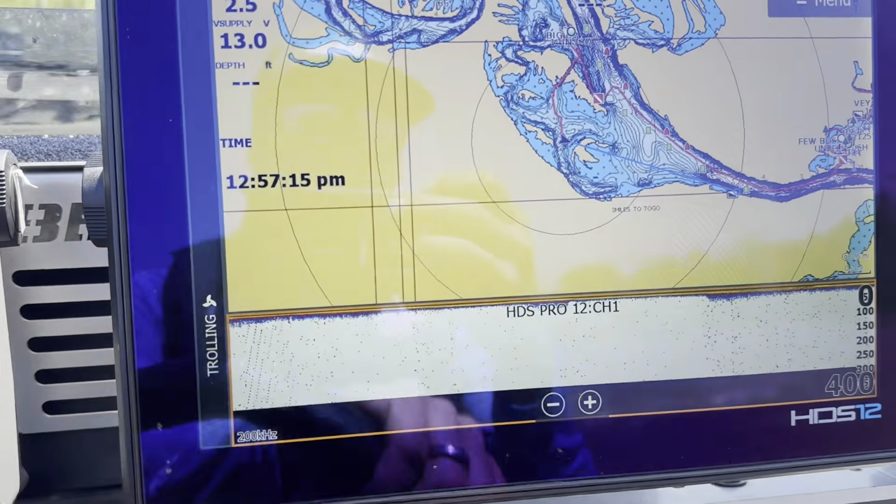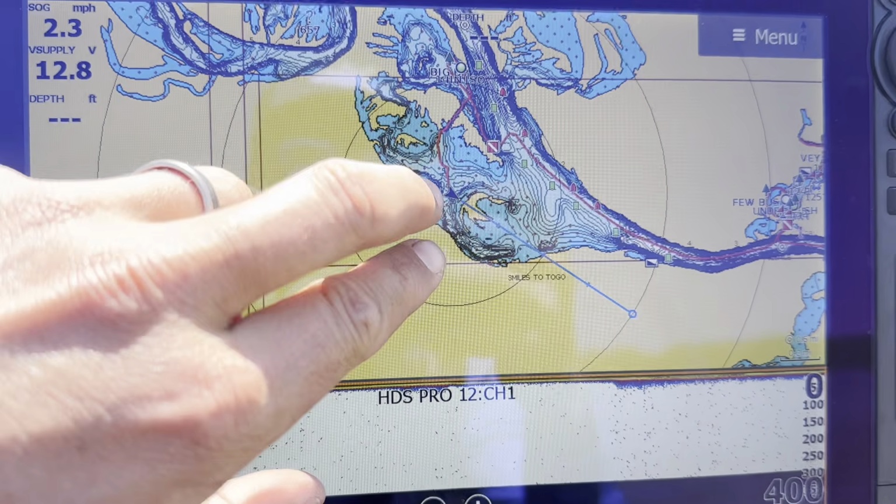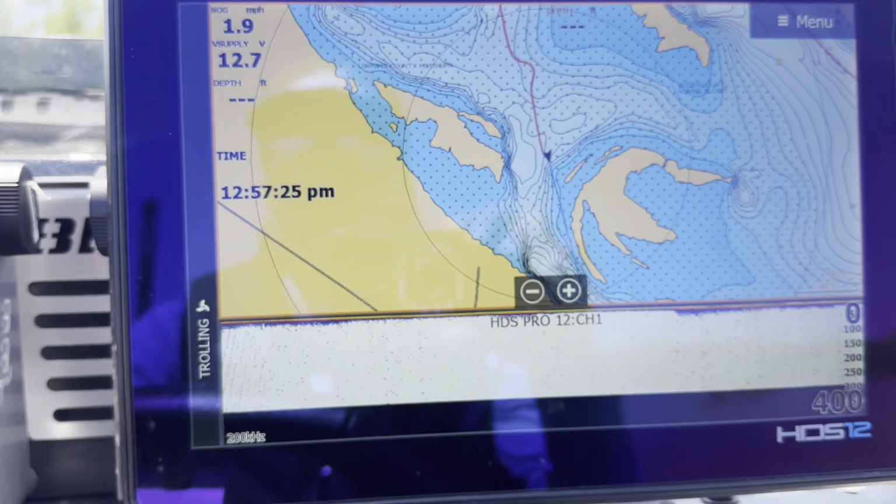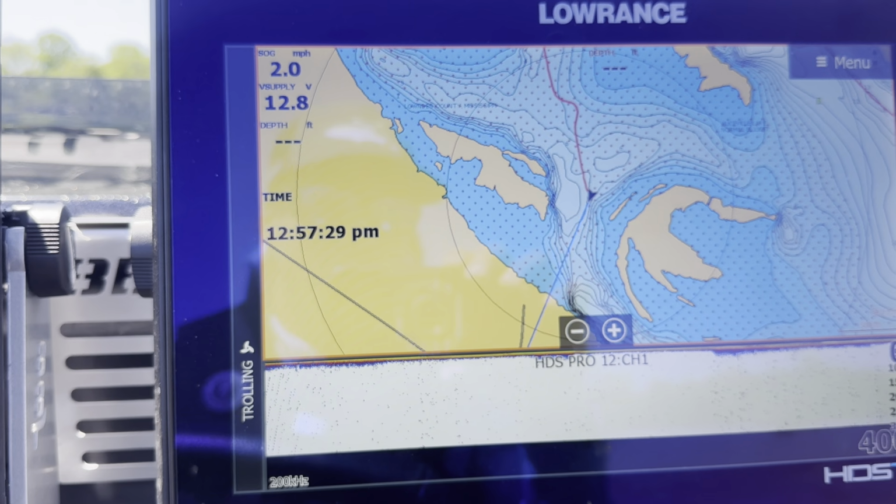All these backwaters, you can see I got my Navionics chip in. That's what we're looking at. It's actually better than nothing. I don't have a ton of contour lines, but it gives me enough to get going and really gets me able to move around.